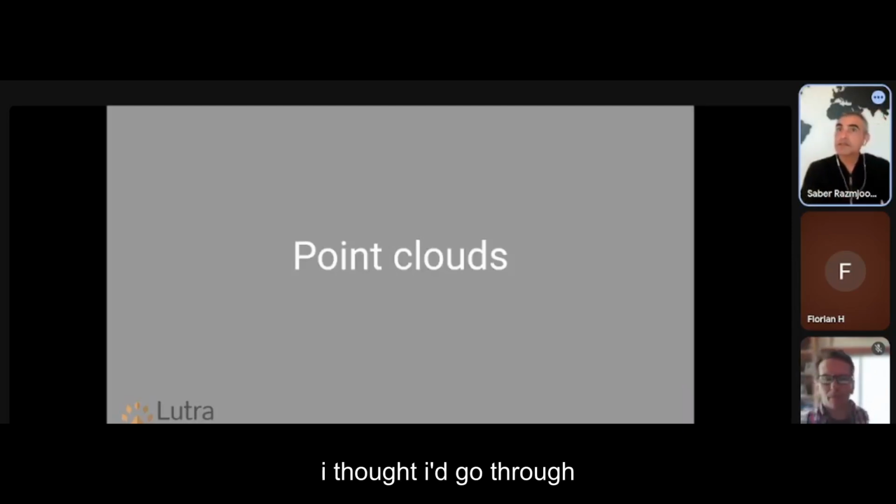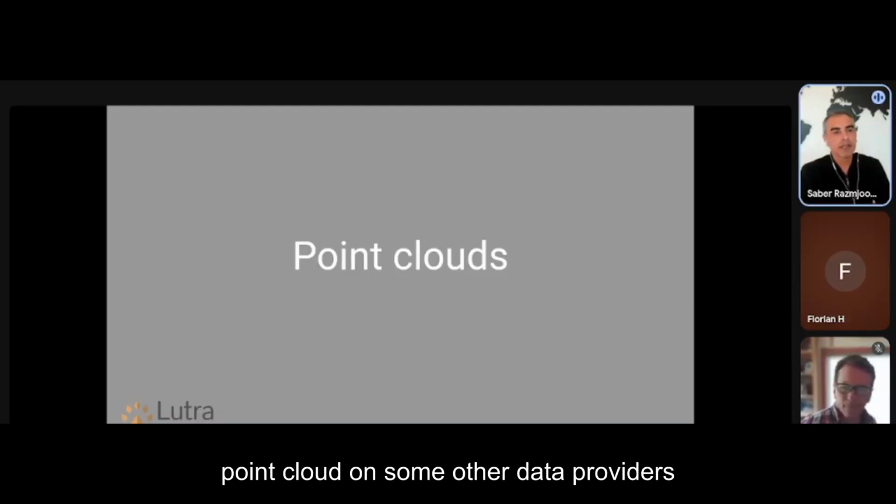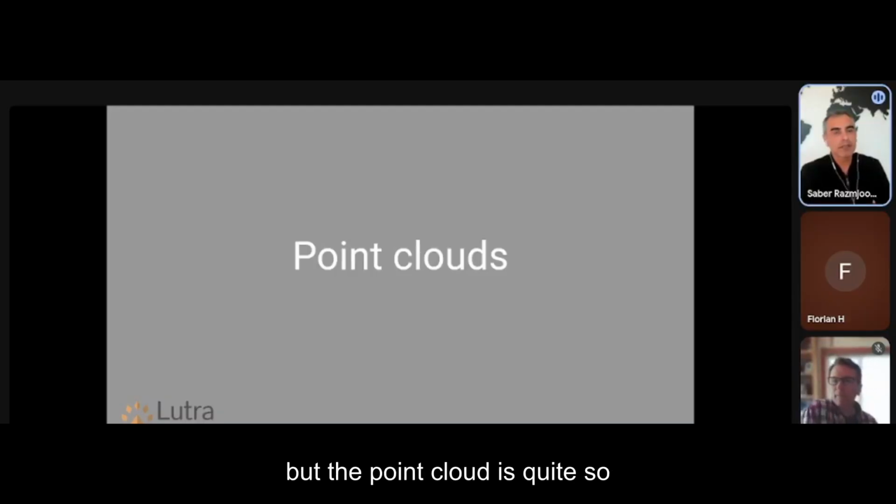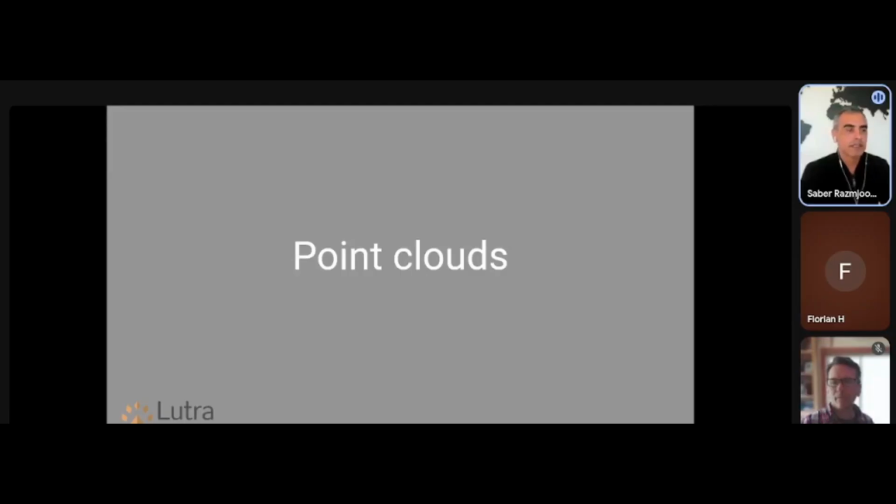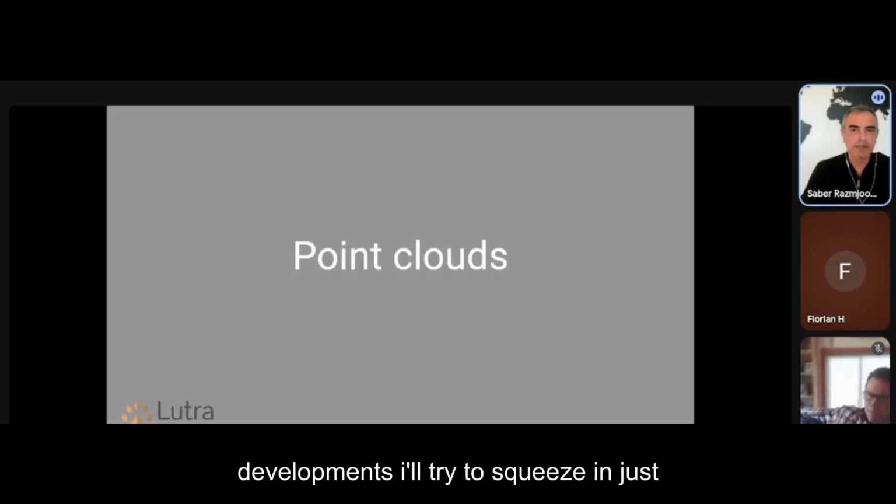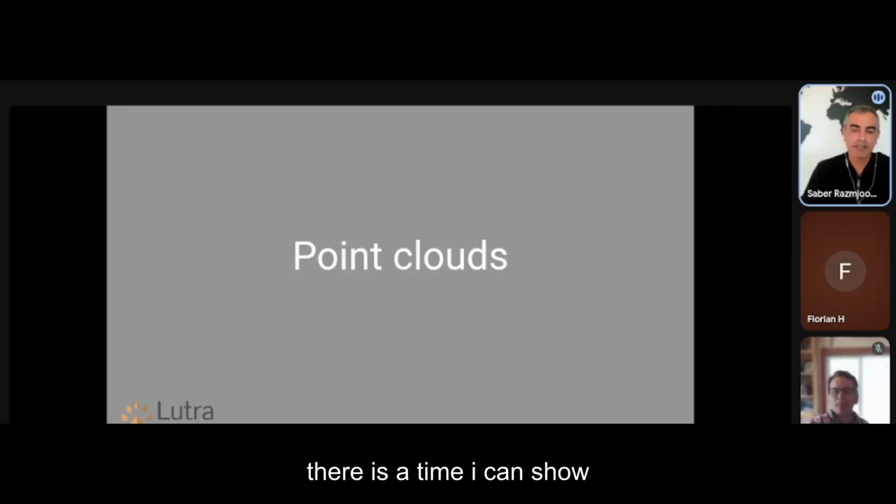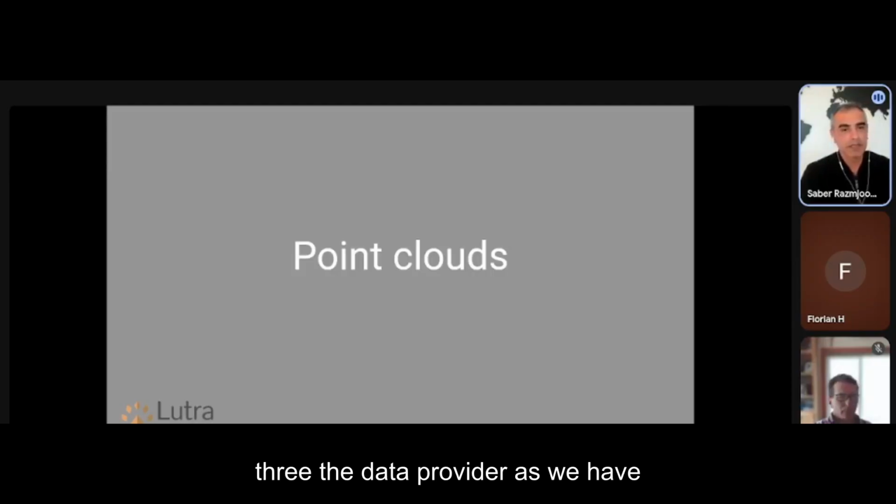I thought I'd go through point cloud and some other data providers, but point cloud is quite an extensive subject. So with the recent developments, I'll try to squeeze in just the point cloud features in QGIS, and if there is time, I can show you some of the 3D data providers we have recently added in QGIS 4.